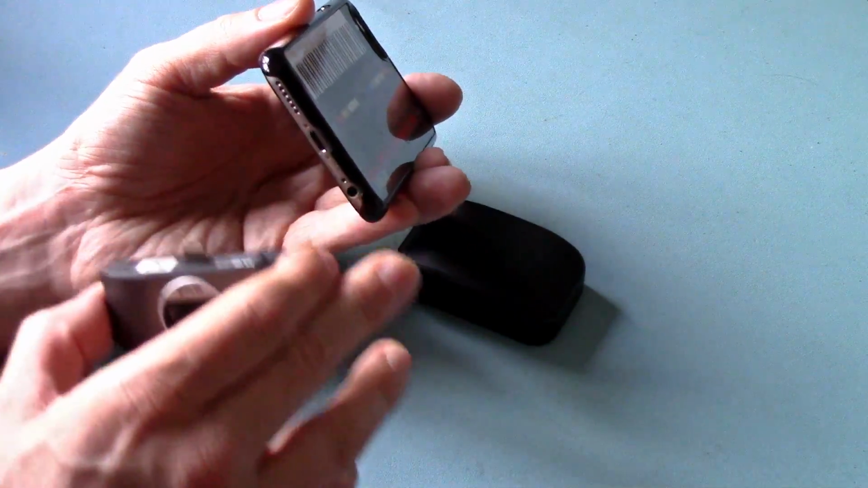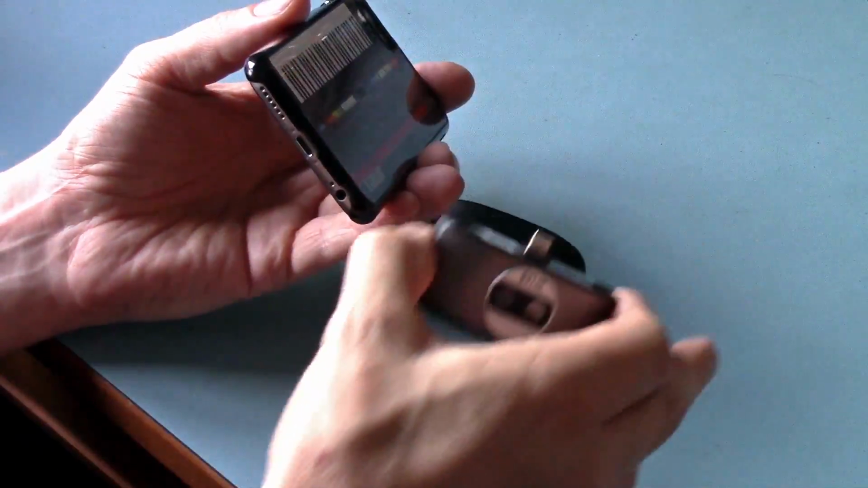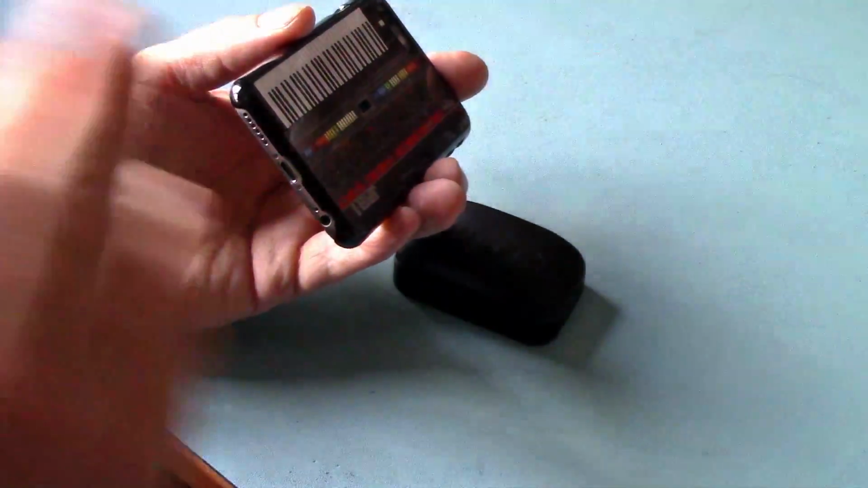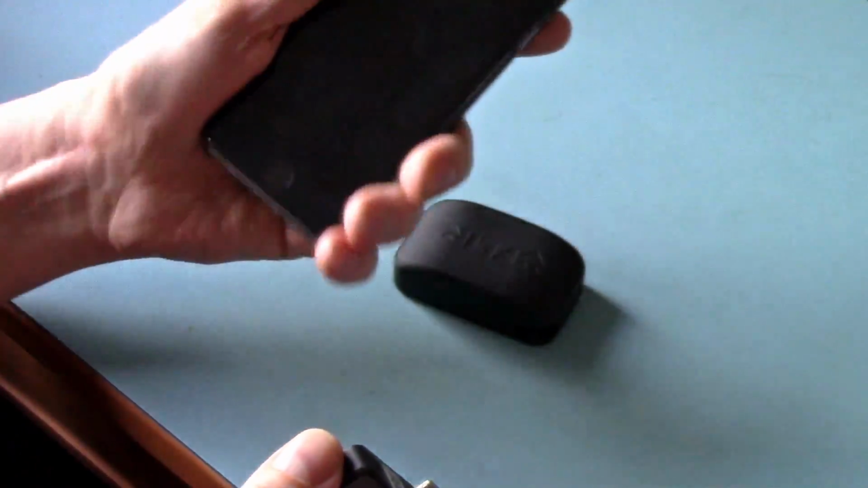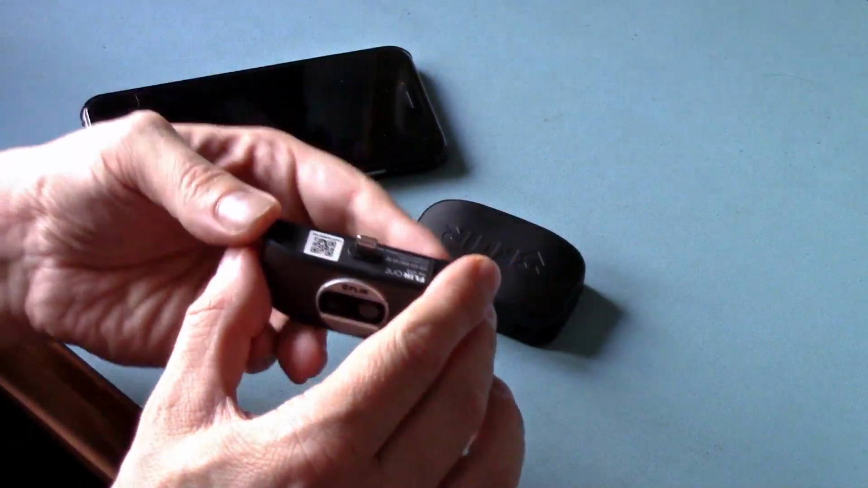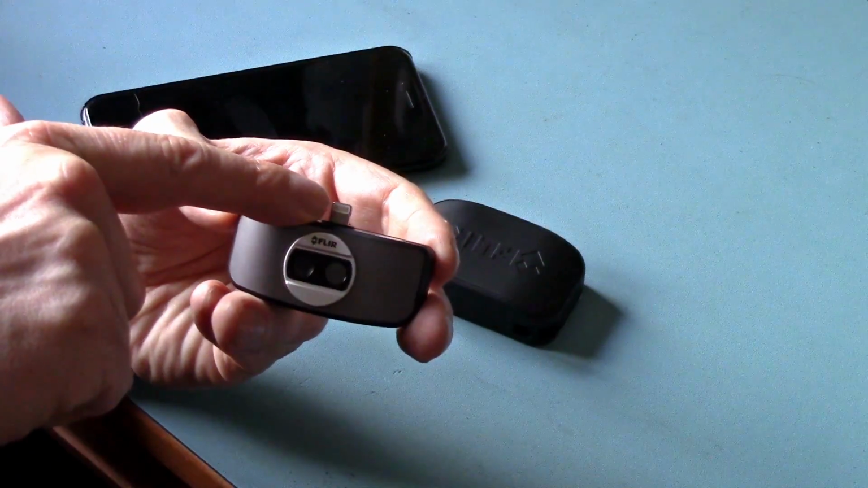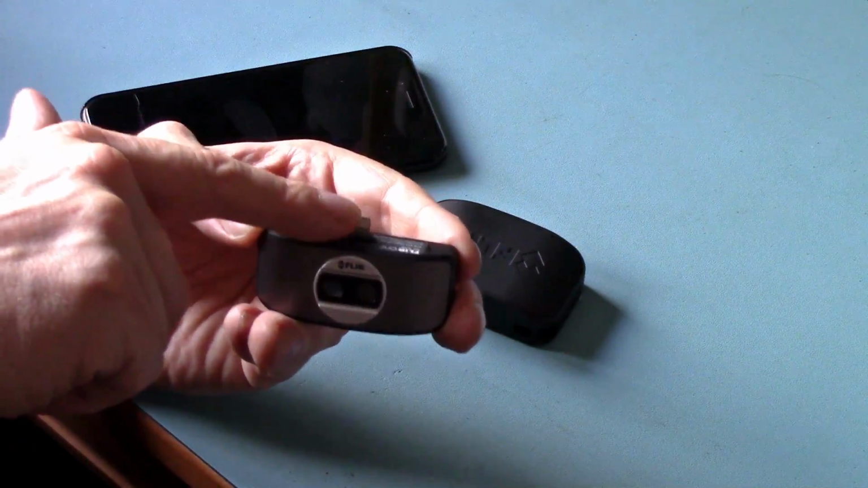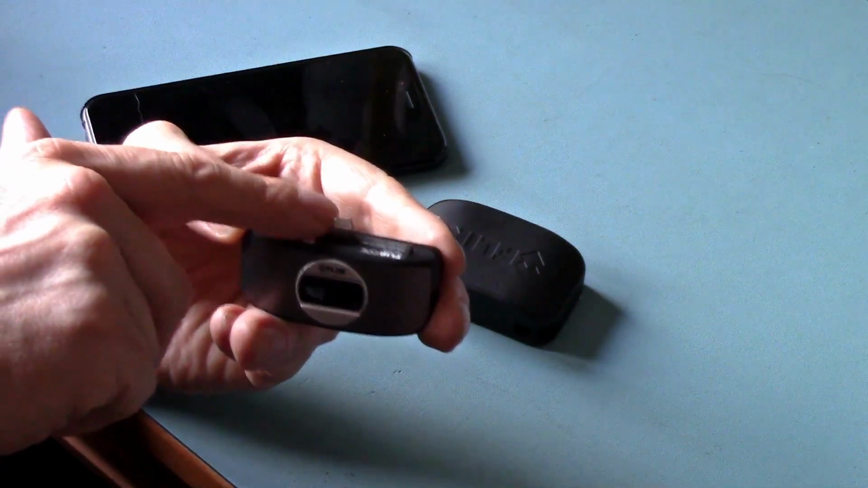Now Flir can probably, if they see this video, comment and actually say yes, the firmware update is in here. If I get in touch with them and they let me know, I'll put some comments up here somewhere and say yes, you can update it, or no, this is not an option. But maybe when you update your phone, it might actually send a firmware through the lightning cable, or if you've got the Android device, the micro USB.